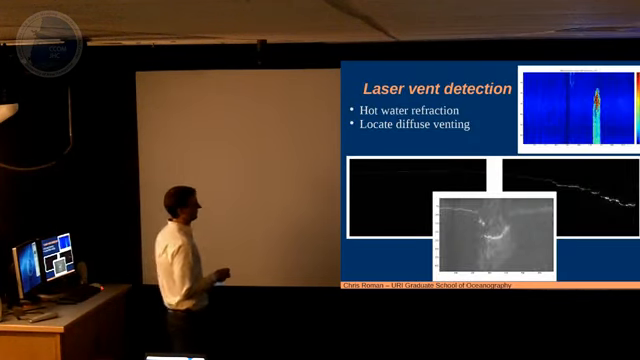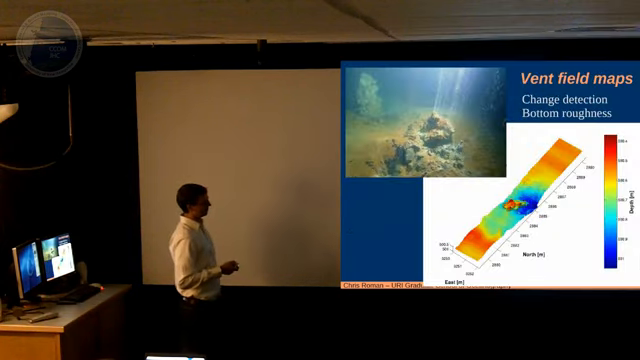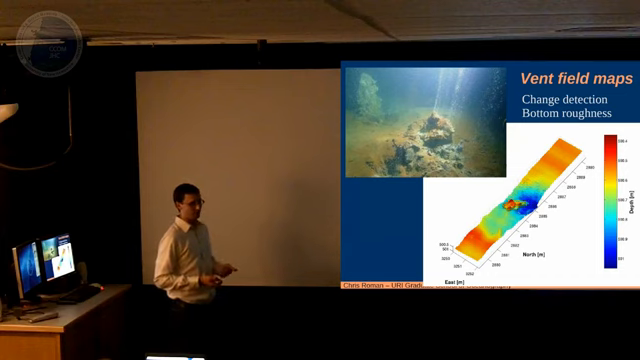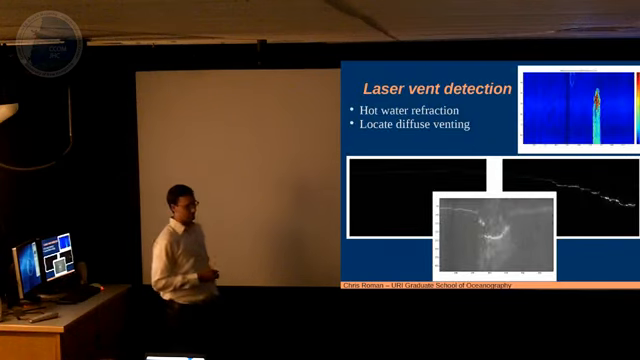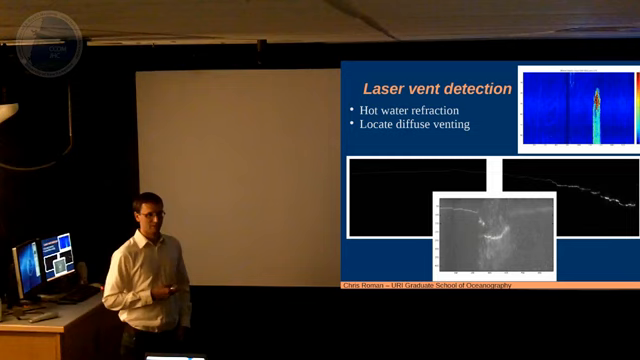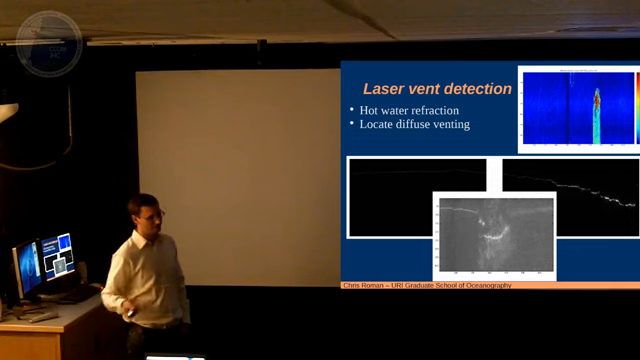Another thing that just popped up as we started looking into it: we were doing our laser survey, you drive over one of these things, hot water spewing out. What happens to a laser shot through hot water? It refracts, right? So you get this mirage, and like, oh, crap. That's going to make the bathymetry maps go to hell. But you say, well, someone's problem is someone else's signal, right? So you say, well, wait a second. If the laser is refracting, I could use that and tell you where there's water coming out of the seafloor.